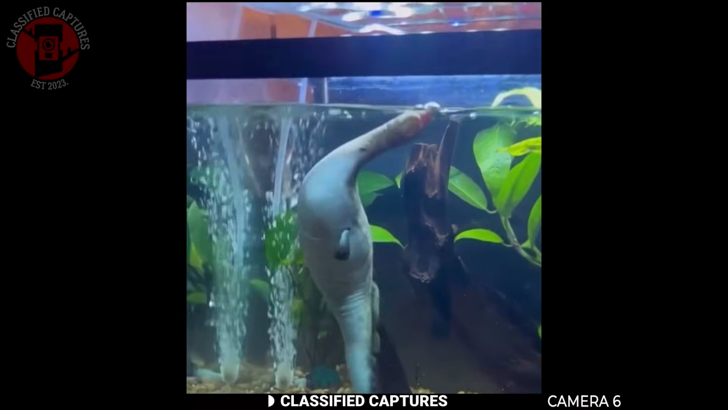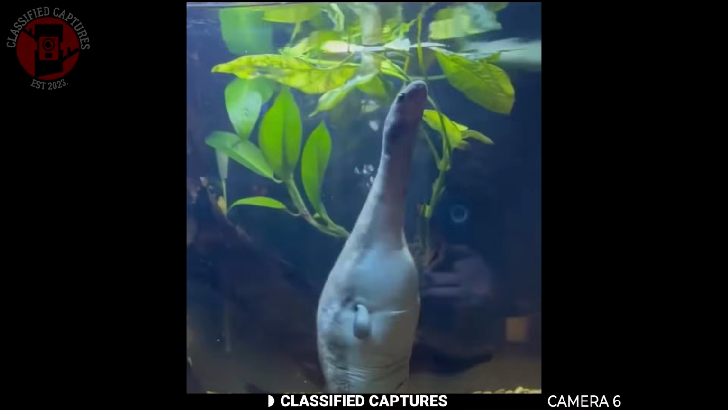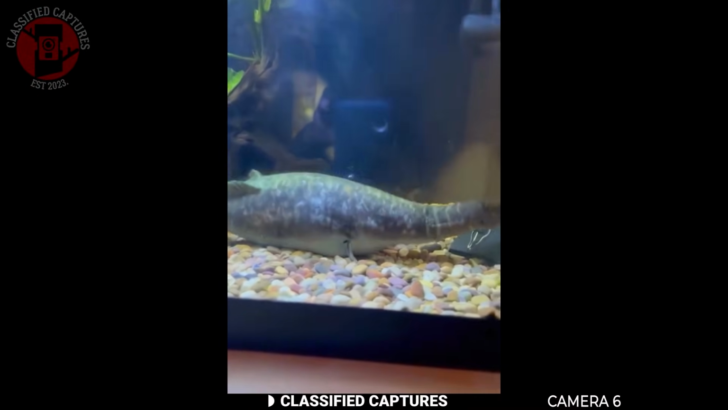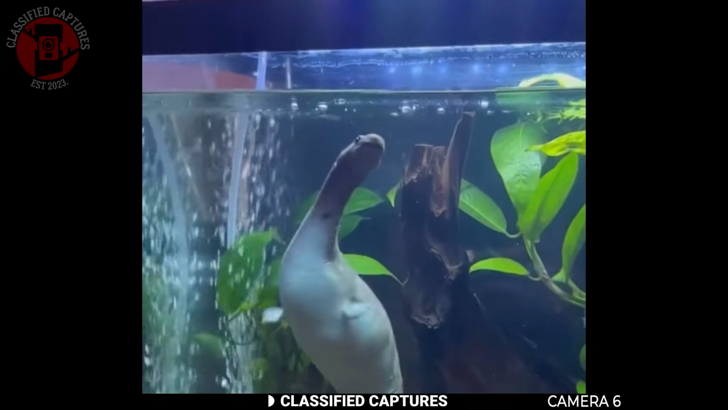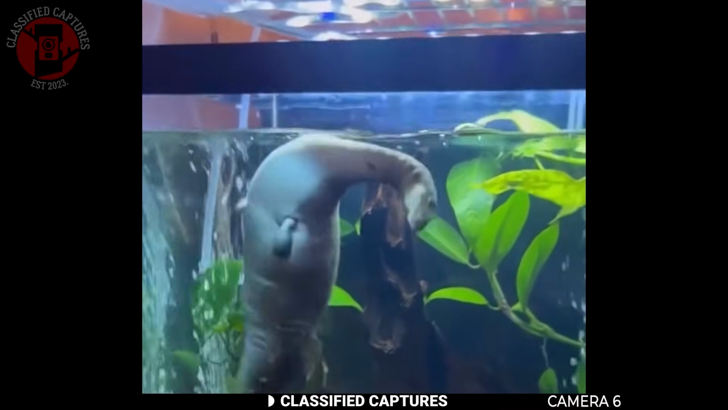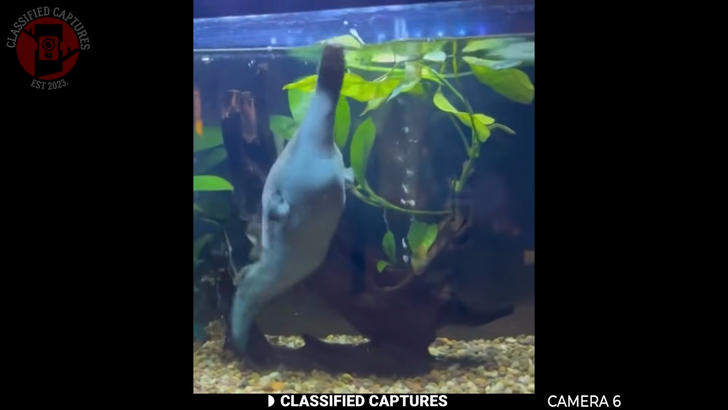Next, a man films a video of his living room fish tank, but what he captures inside is bizarre. There's this strange creature gliding through the water, looking like a miniature Loch Ness monster. It has a long neck, a small head, and a body that looks almost like a seal. The way it moves is unnervingly smooth, yet something about it feels completely wrong, like it doesn't belong in that tiny tank, or anywhere, really.